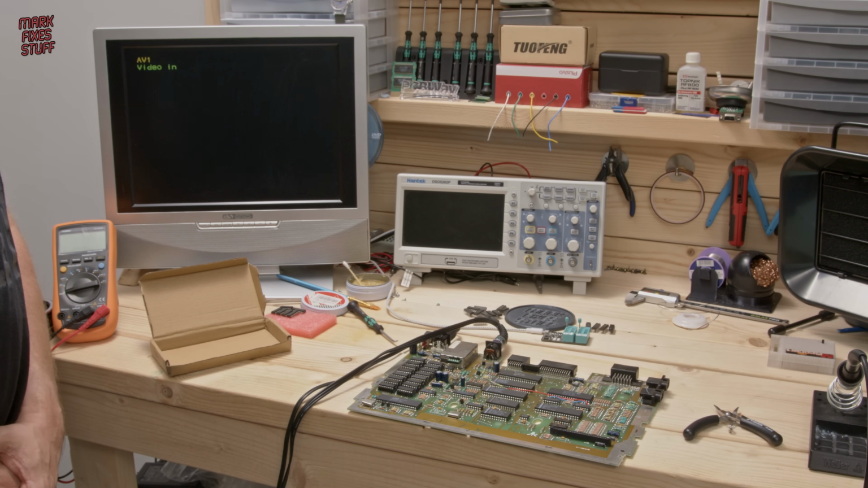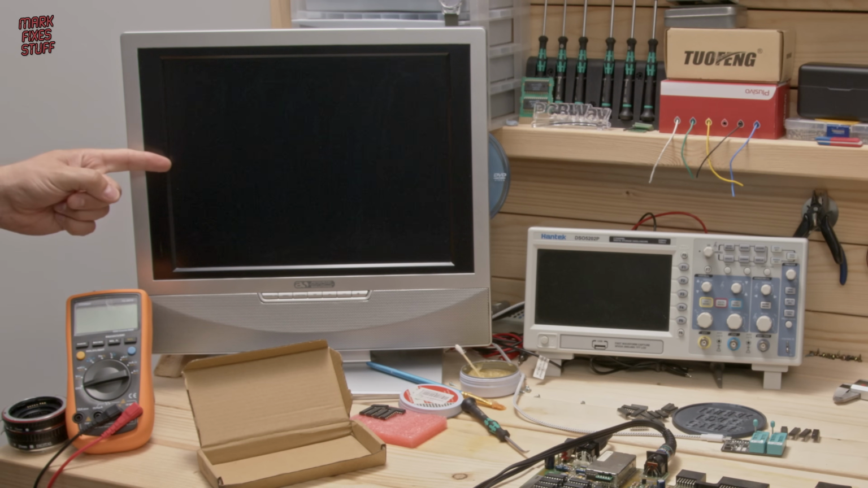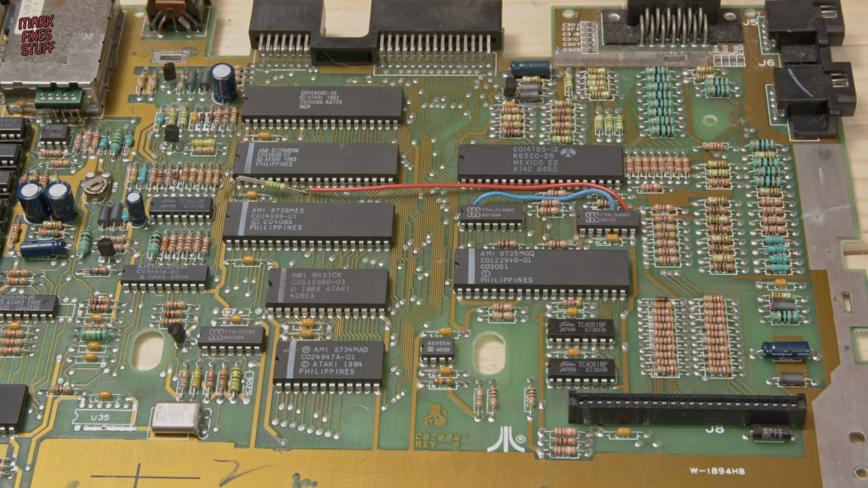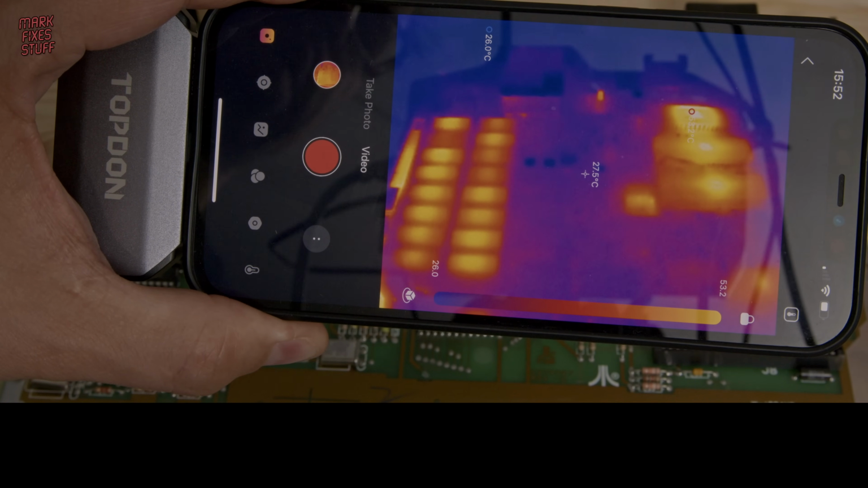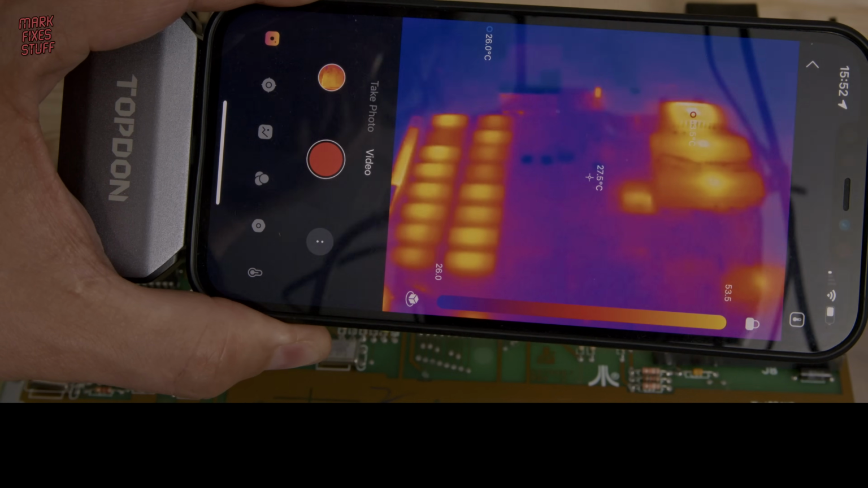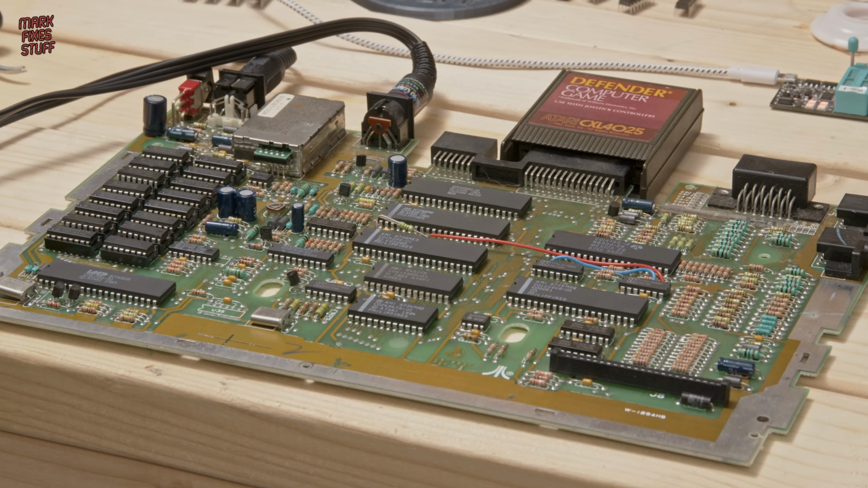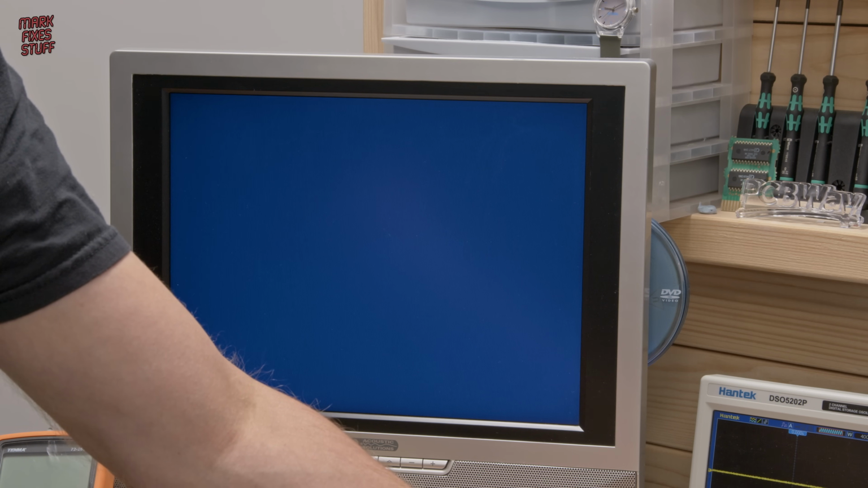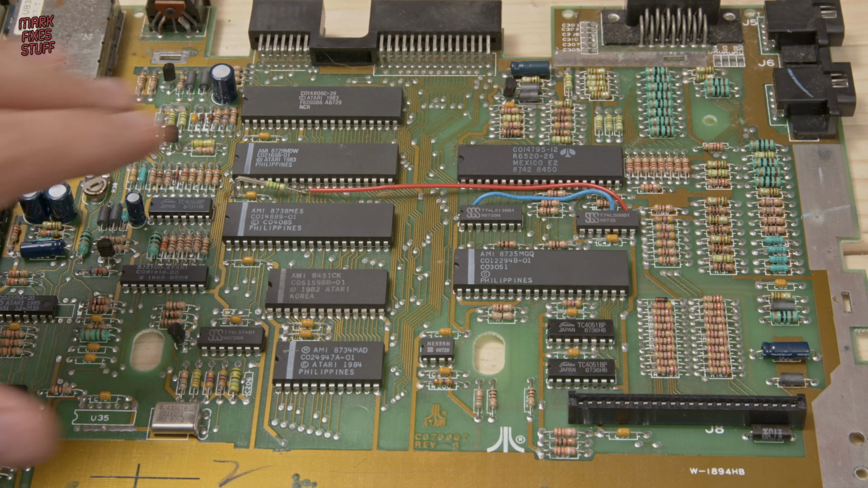And nothing. A sad result, but not one that was unexpected. The TV knows that there's something there, but what is there doesn't do anything. So I'm left thinking it might be one of these custom chips. Our thermal camera shows an overly dramatic looking image, but that just means that these chips are slightly above room temperature. For hits and wiggles, I decided to try a cartridge. And I did get something odd, which is a kind of a scrambled image. So maybe there's hope after all.